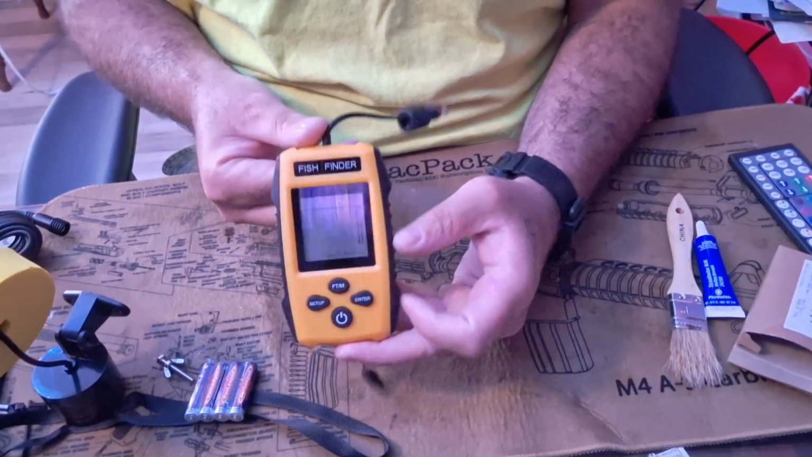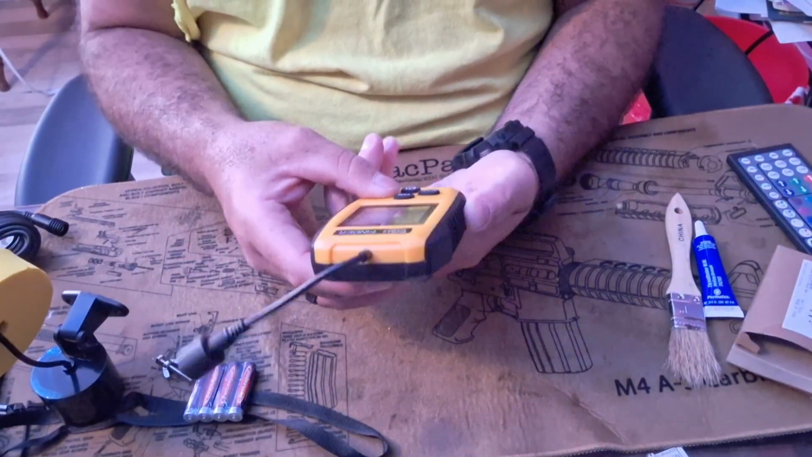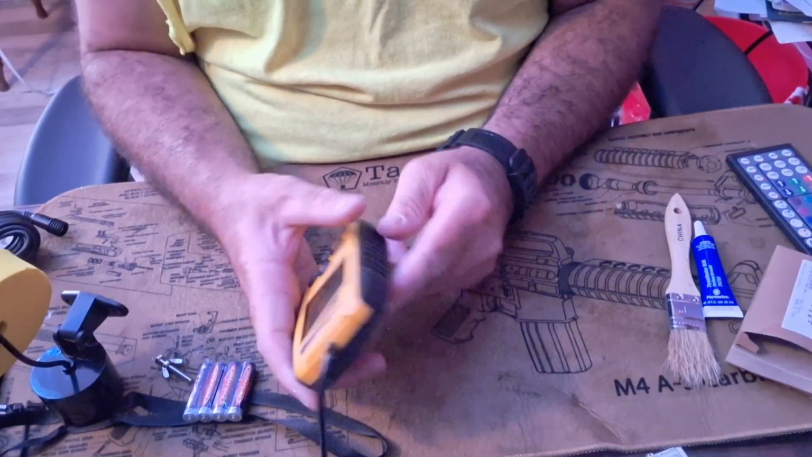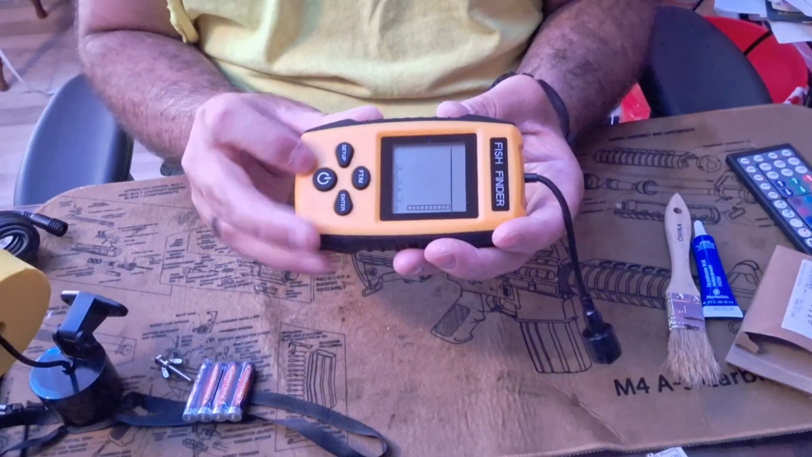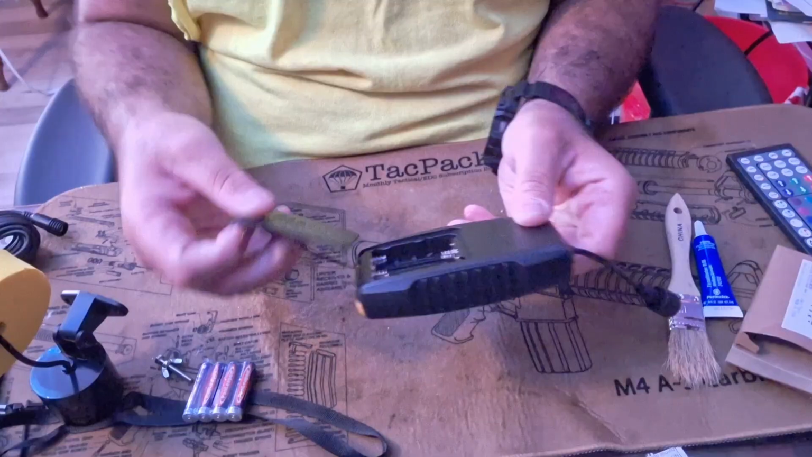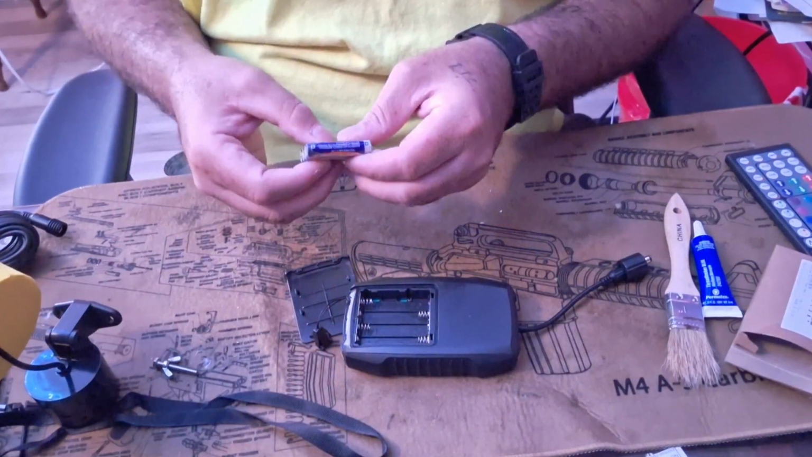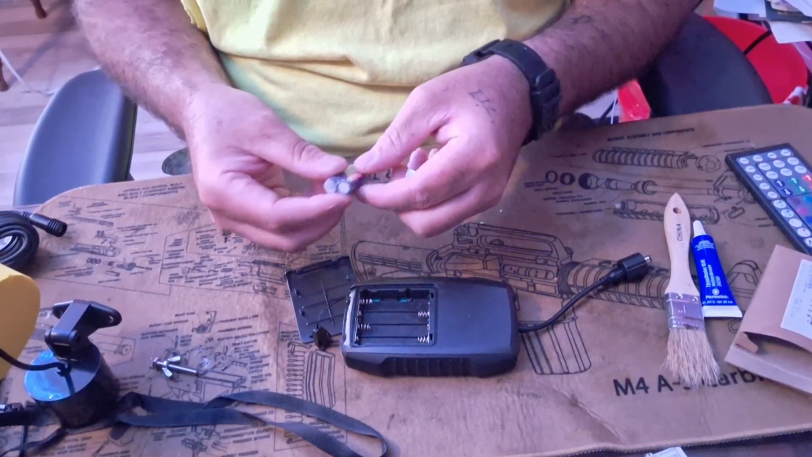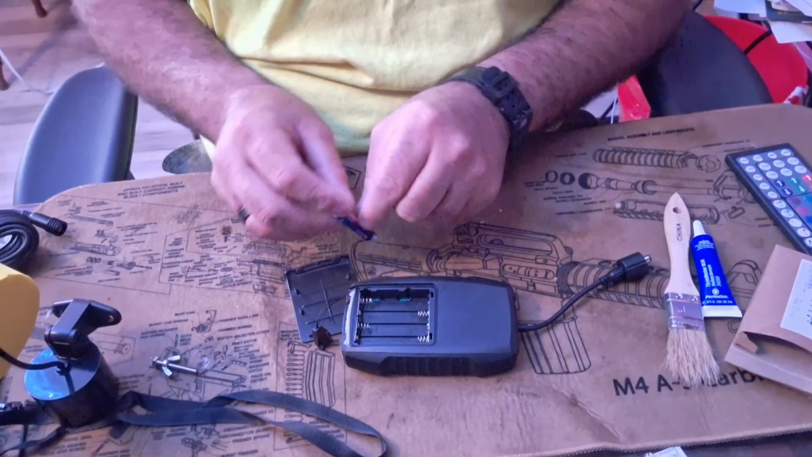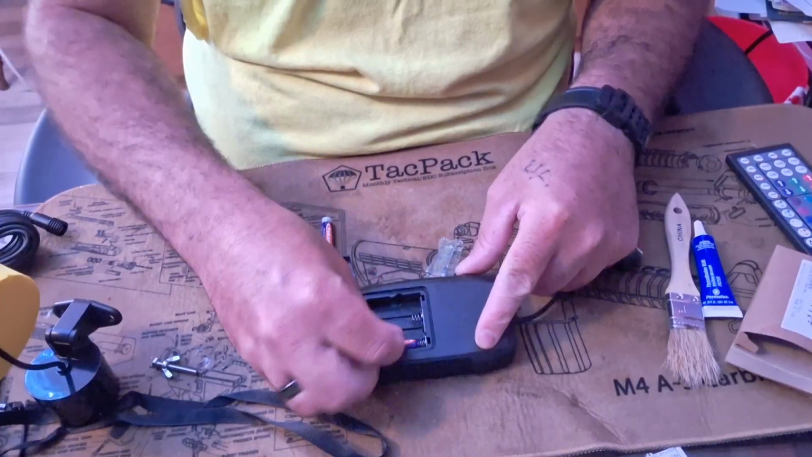As I said before, it is a no-name brand. It just says Fish Finder on it. The buttons are pretty deep and clicky. Rubberized sides, just regular plastic front end. Battery box. Battery slide out. Let's open these batteries and get them installed. If these batteries are even any good, I may have to run to the Family General here in town to get some new batteries. Let's get these in here.